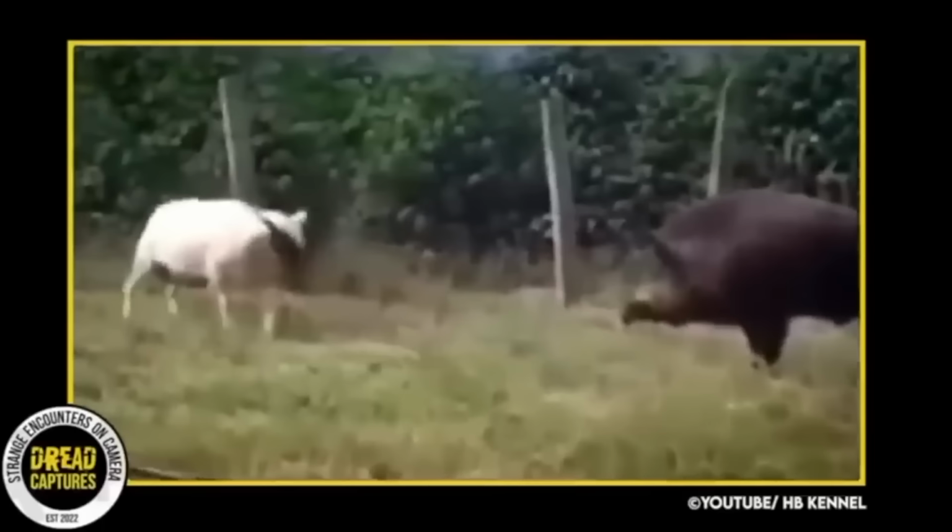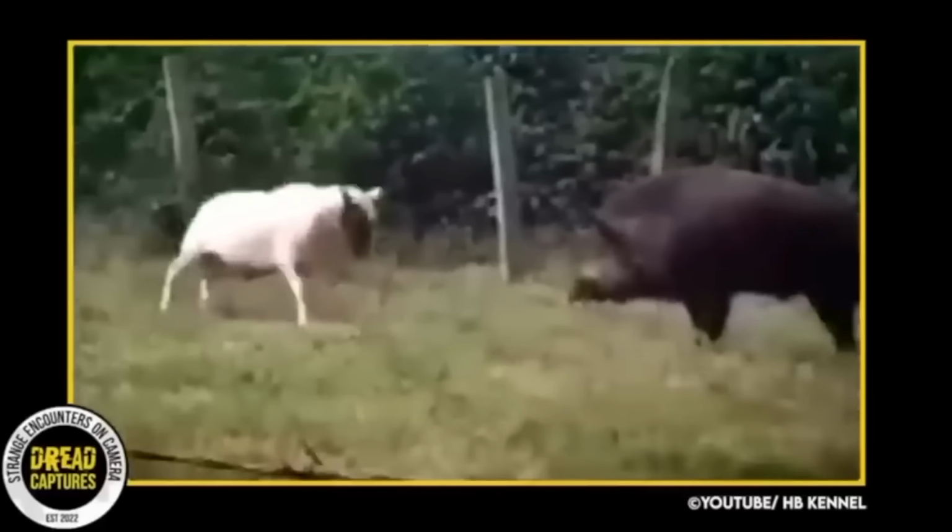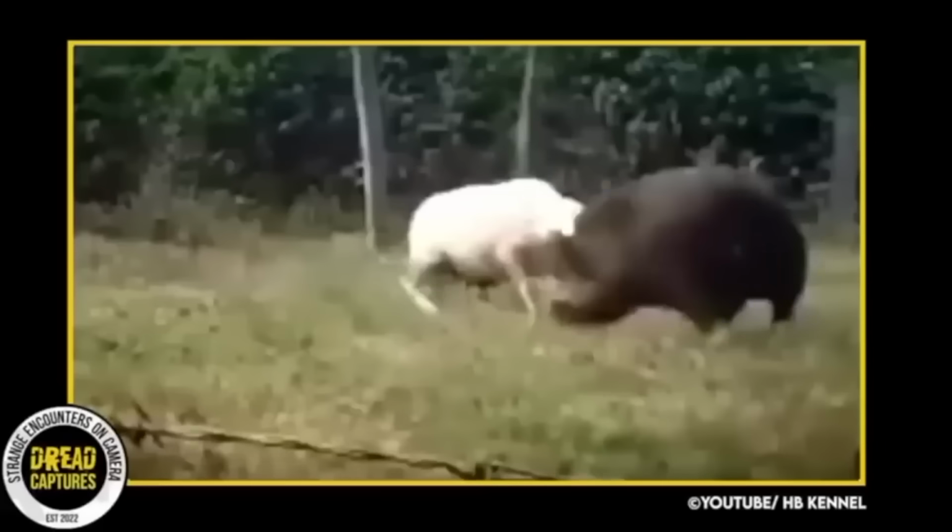Anyhow, after a few good shots to the dome, the boar was ready to get the heck out of there.